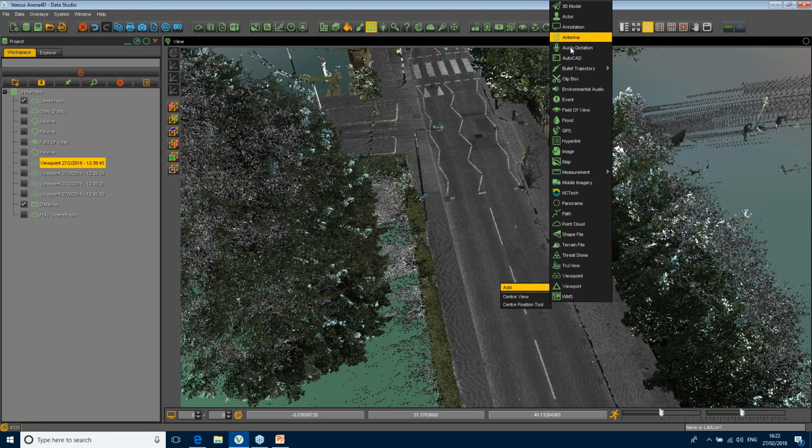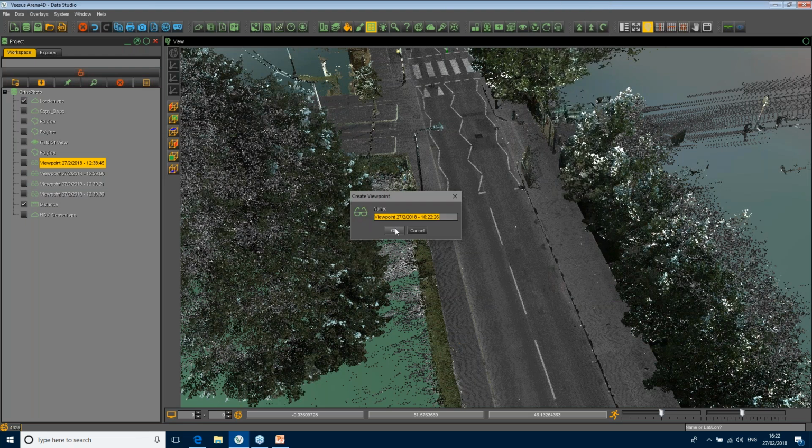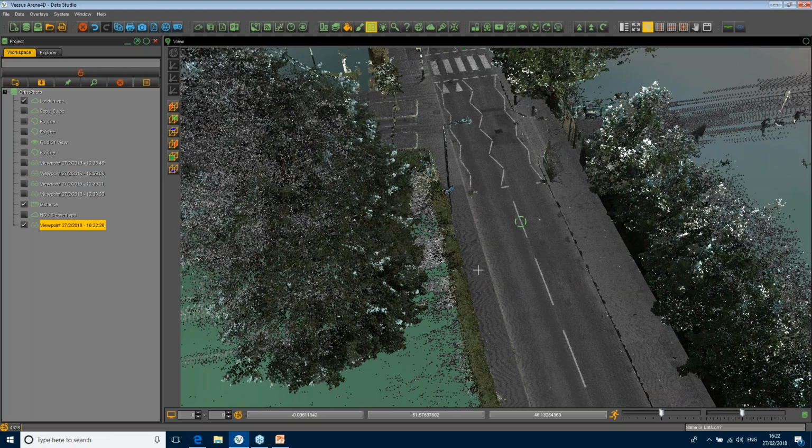There's plenty of things to add to this. All the data artifacts that you can add to the software or to the scene are down here. I'm going to create a viewpoint, and just call it a unique name, that's the current time and date. When I move away from that, if I click it again, it takes you back to it. So that's what a viewpoint is.